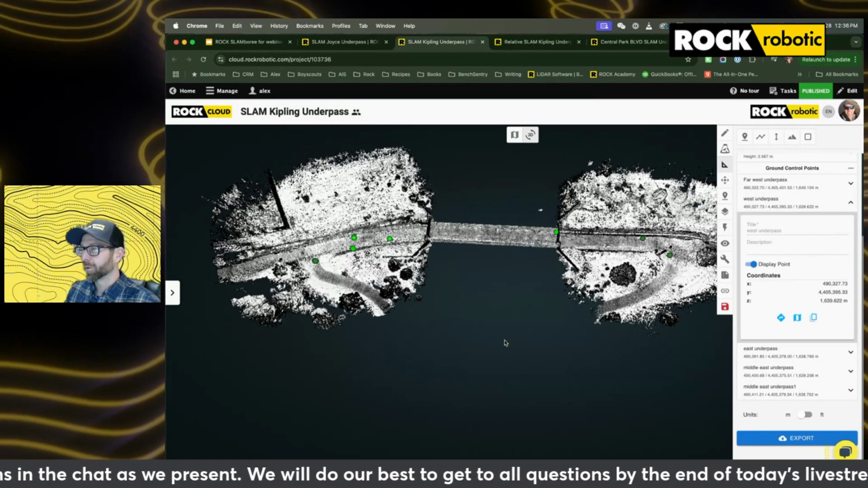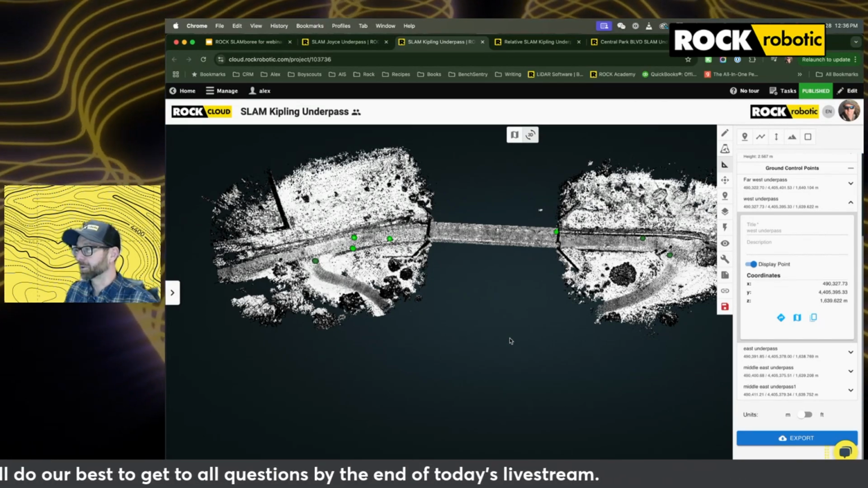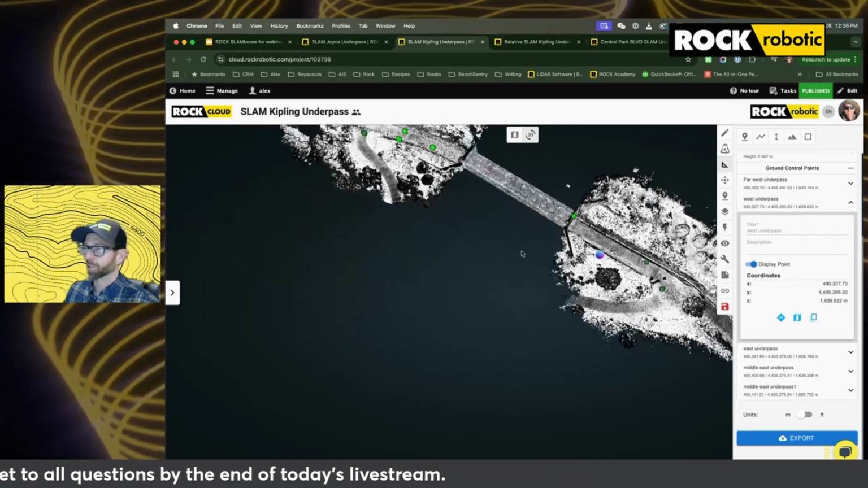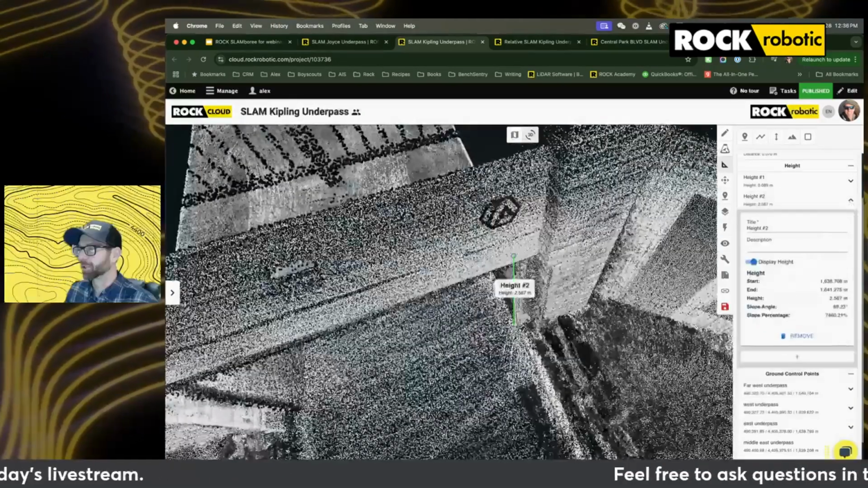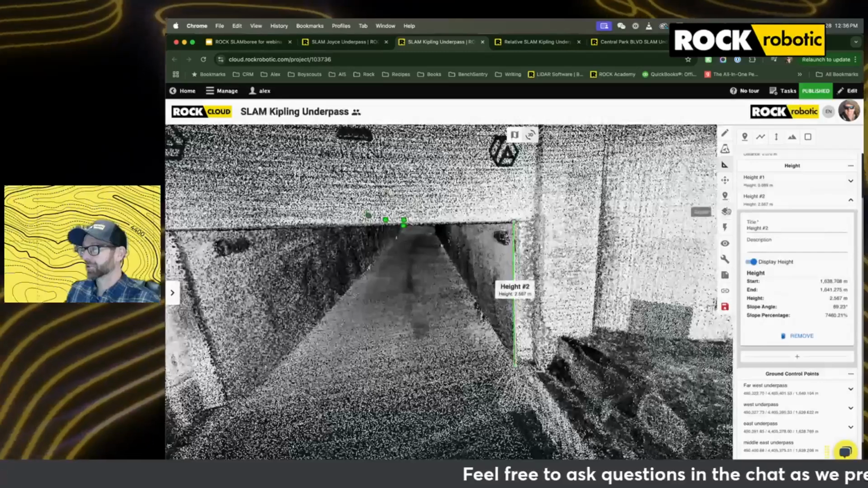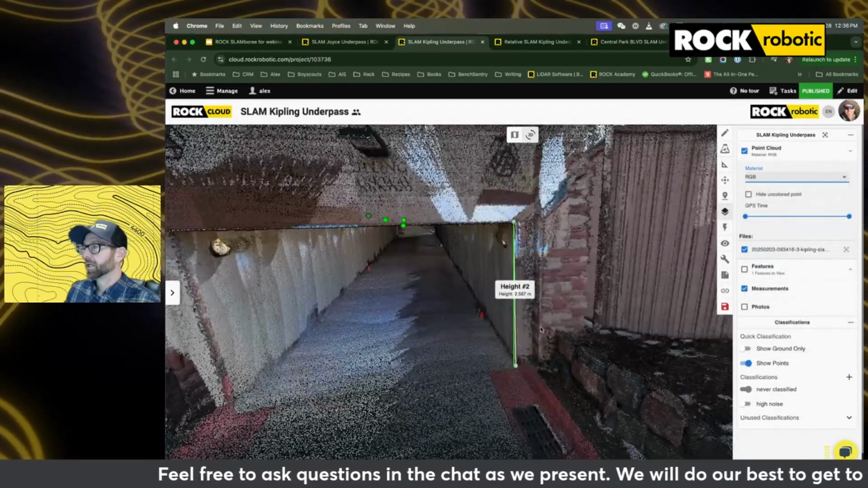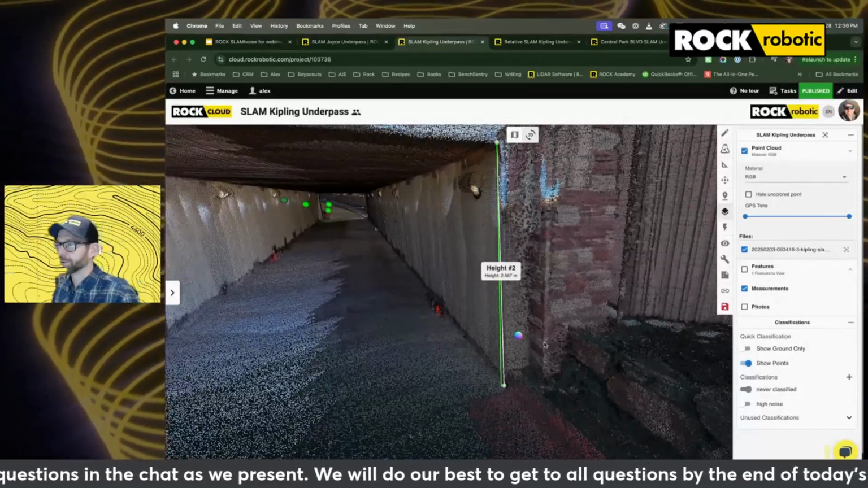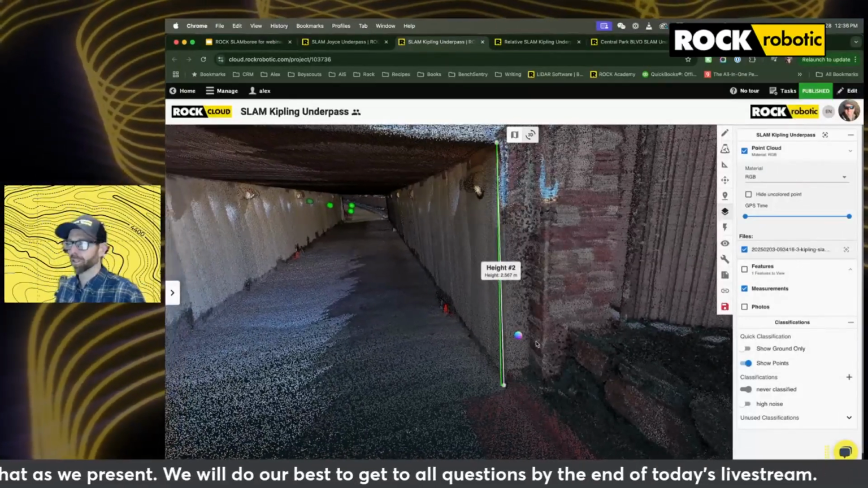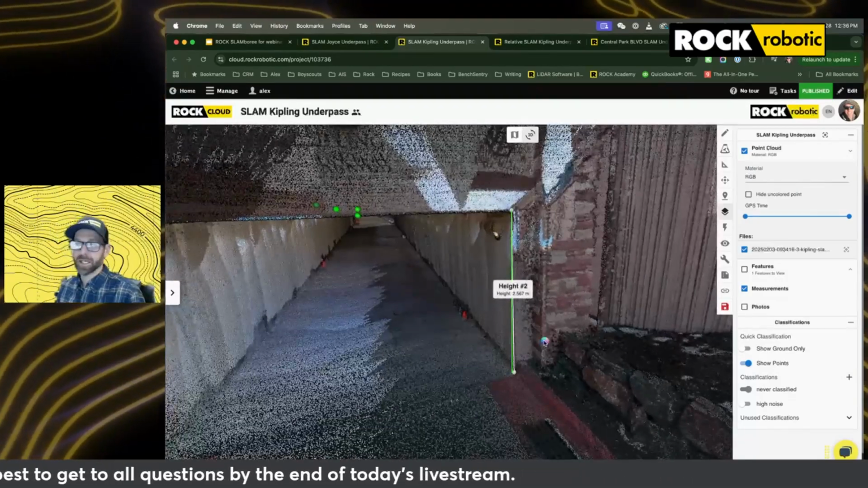Now, before we move on to the other version of this data set, I want us to look at a measurement we made. It's called height measurement number 2. If we click on that, you'll see height measurement number 2. This is right at the entrance to the underpass, and we have a height of about 2.567 meters. We want to keep that height in mind as we move to our next data set.